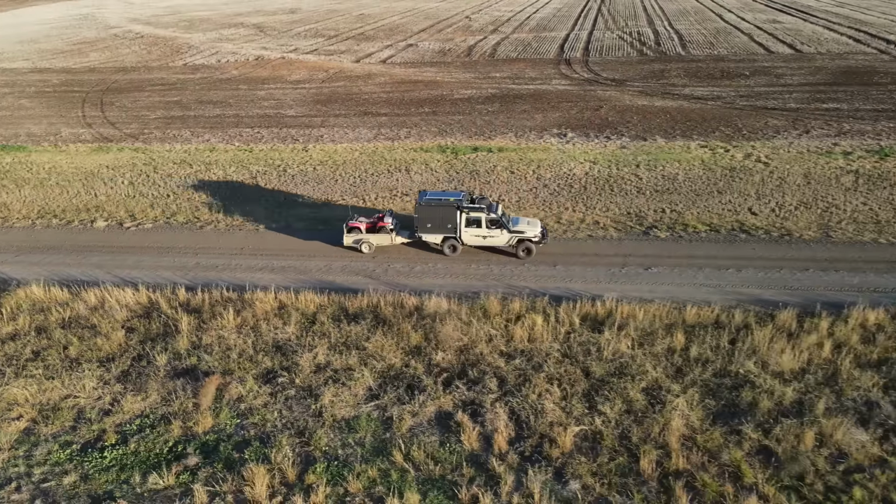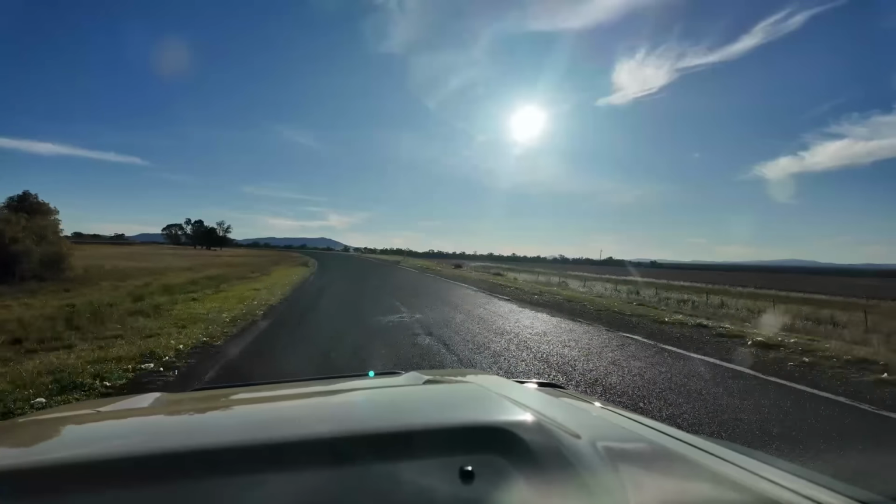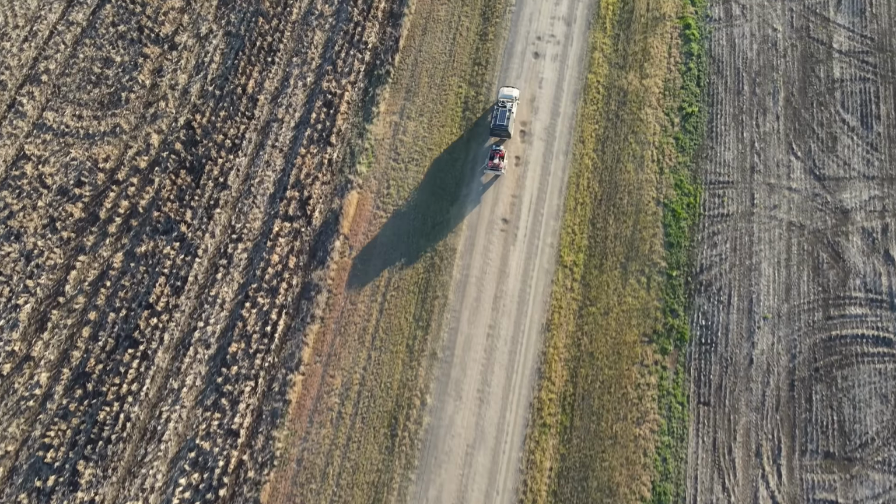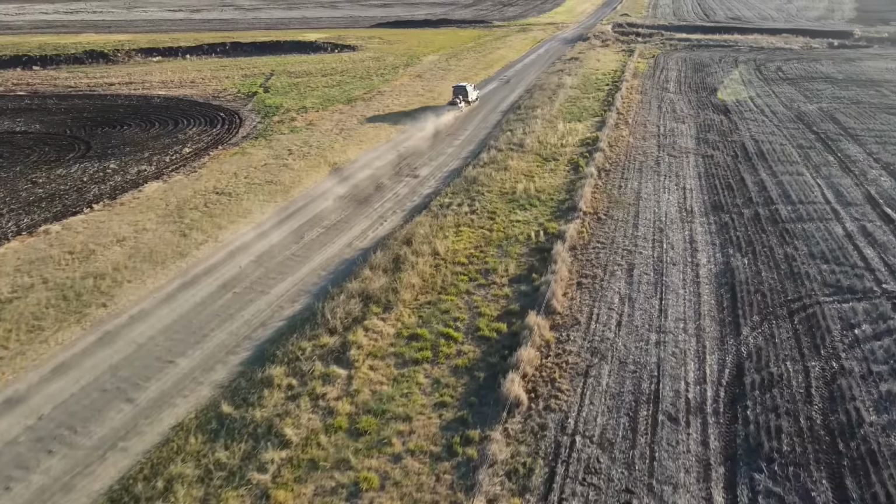Now, if I rewind the clock back to this morning, I've driven my friend Darren from Wedgetail Campers Hawk setup on his 79 series Land Cruiser out on this trip. I'm a few hours from home. It has been a really nice drive out here. Most of the sorghum's been harvested. Everyone's harvested all the cotton, so it's very interesting to see all of those sites as you do travel through the countryside. I am very fortunate to be able to do that as part of this contract shooting arrangement that I have going at the moment.